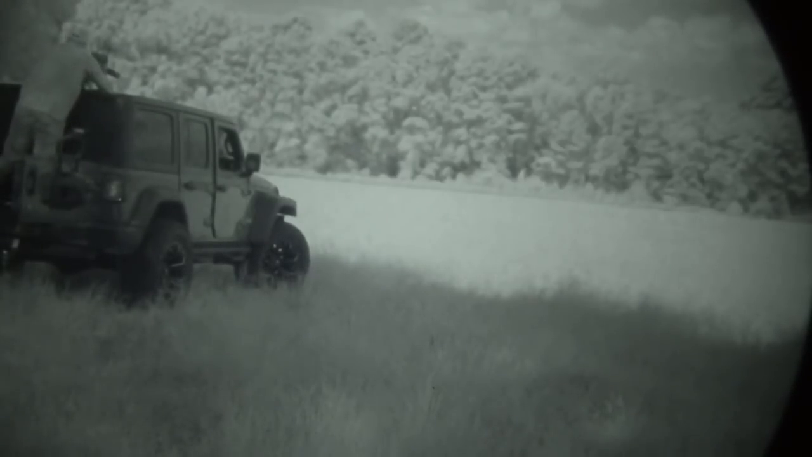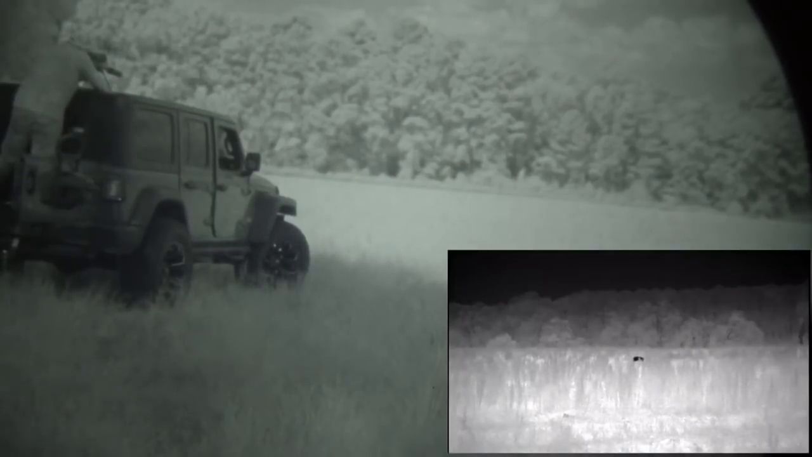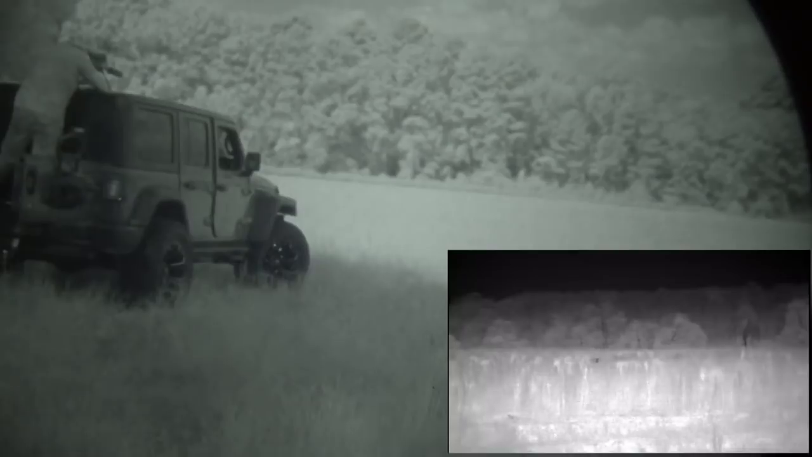Hey, what's going on? This is going to be a quick video clip from a recent hunt we had. We're using 650 grain 50 BMG tracer ammo. We thought it would look cool filming the tracers through the PVS-14, and we've had a lot of comments and requests to show the aftermath of pigs shot with a 50 BMG. So just a warning, it's going to be pretty graphic.